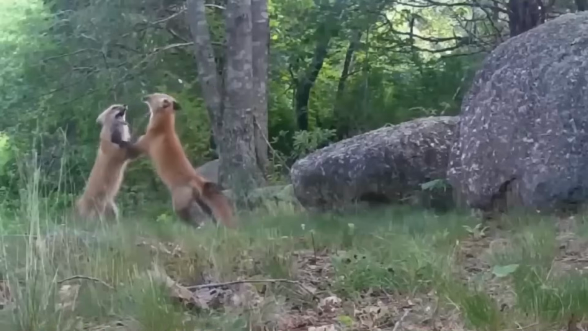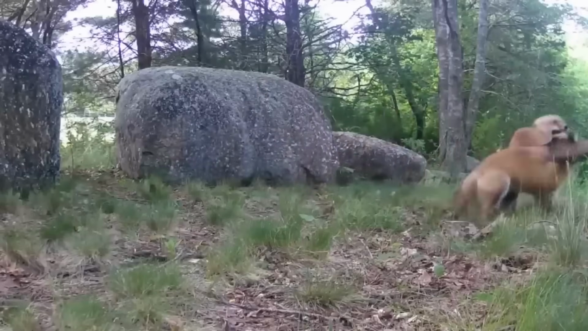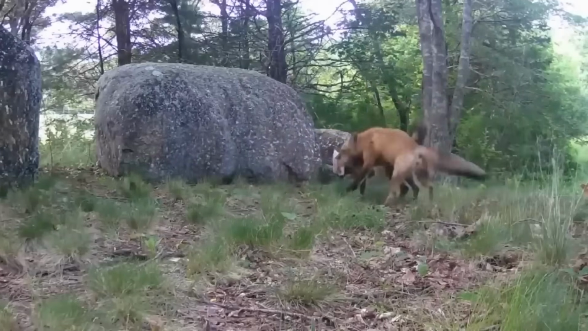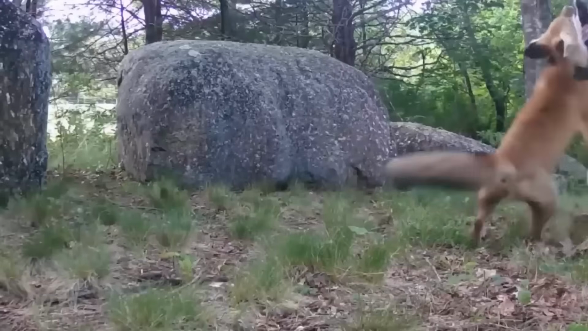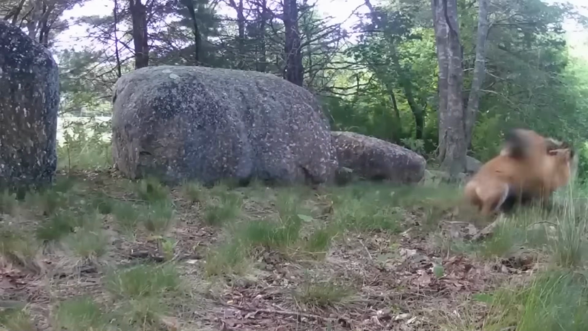The forest's ultimate mystery. The intensity of this encounter made it seem like an otherworldly gladiator match. The ferocity with which the foxes clashed for dominance left us in awe of nature's raw power.